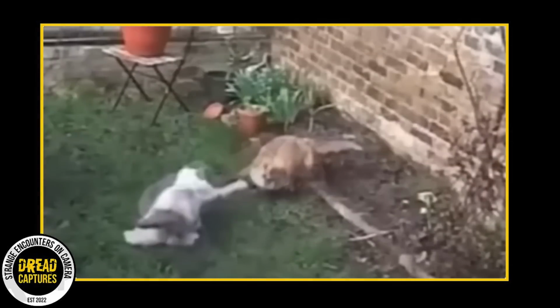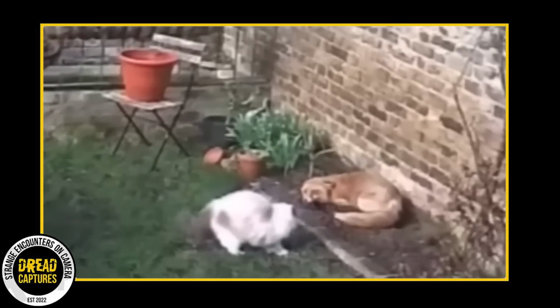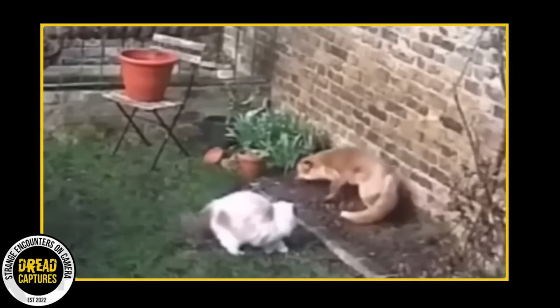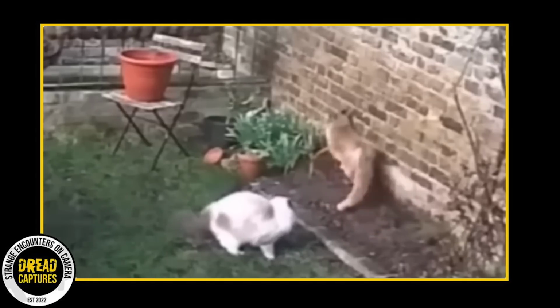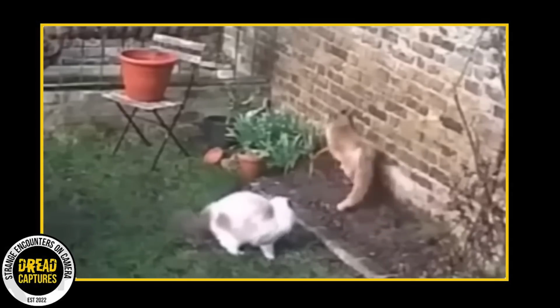It's awesome. She initiates contact and the fox has realized he's entered the wrong backyard. After a little back and forth, the fox submits and the cat allows him to slink away and out of the yard. Just a really cool camera capture.